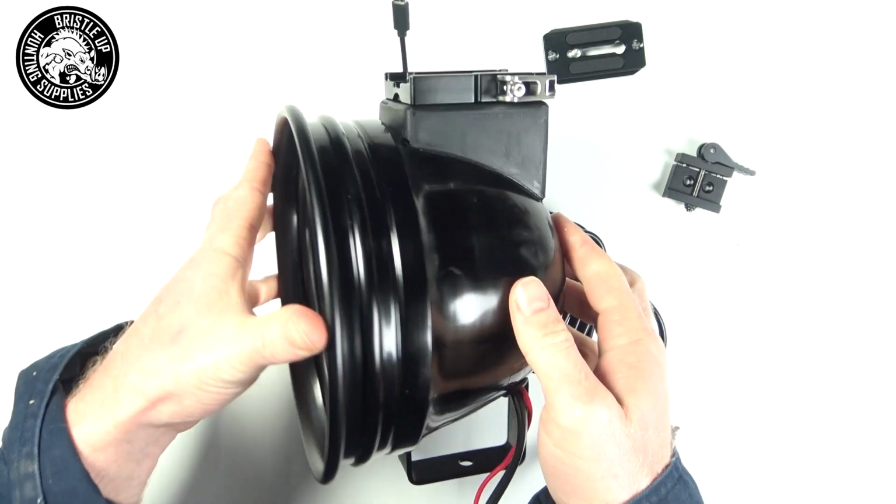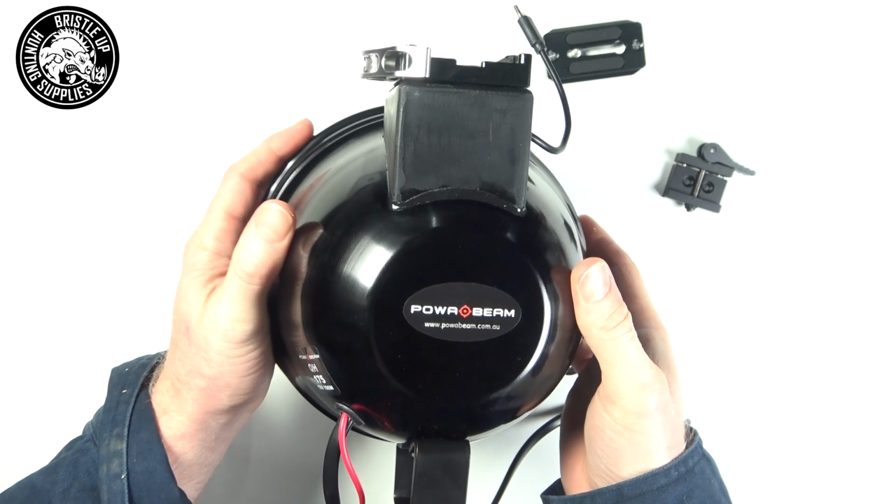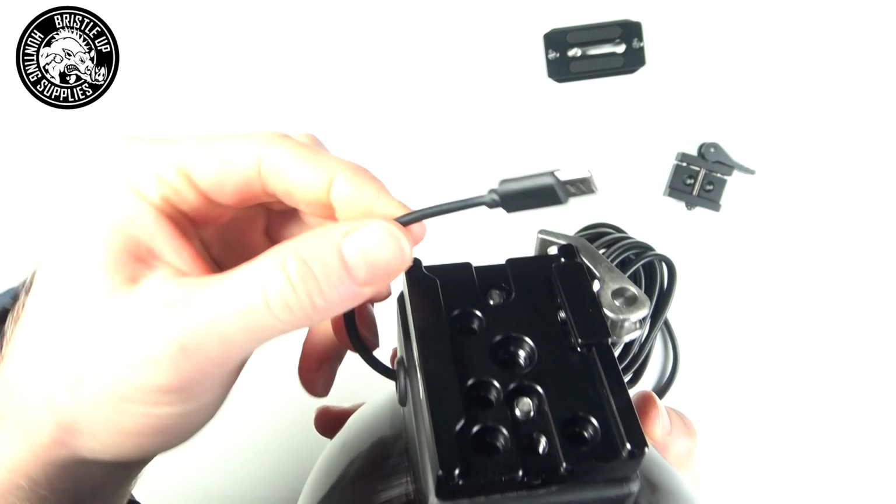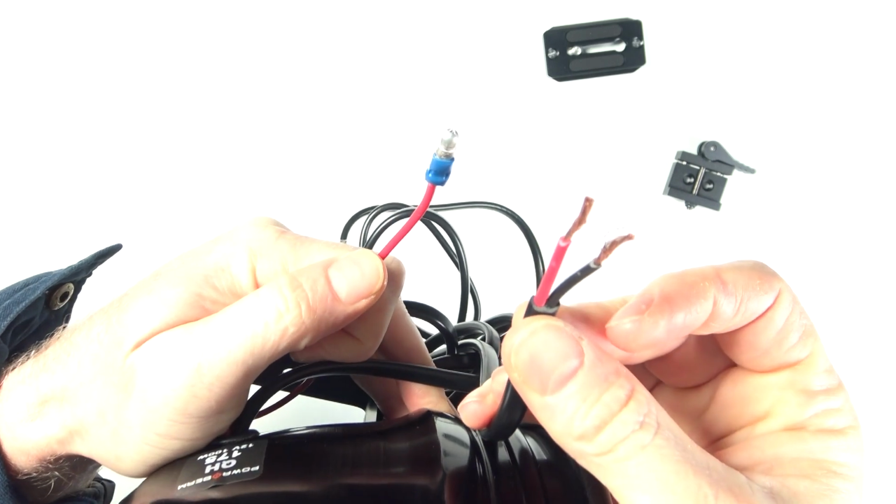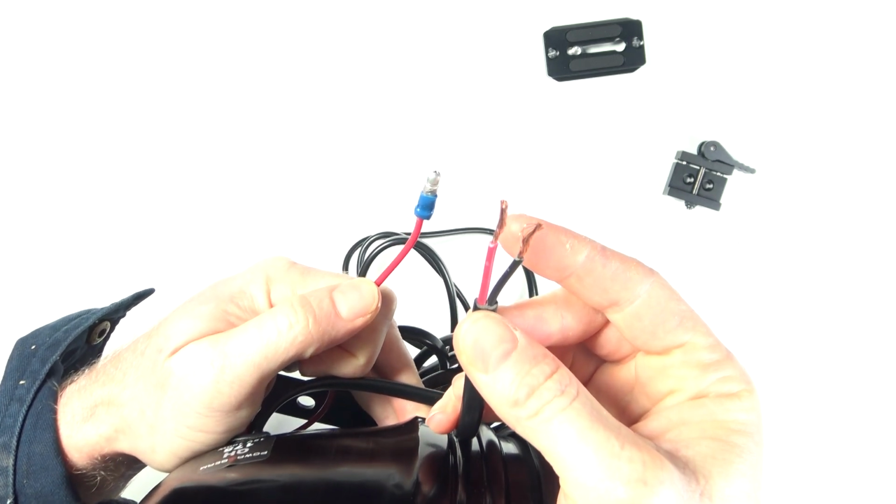Powerbeam are also releasing a light that has a mount already attached to it. You can't buy it separately just yet, but you can purchase the light with it already attached, ready to go. This compact tidy mount has a thermal charger built into it. You can mount your thermal to it and charge it as well. Coming out of the bottom of the light, we have a positive for the thermal charger and one for the light, so you can still wire up each to their own switch.